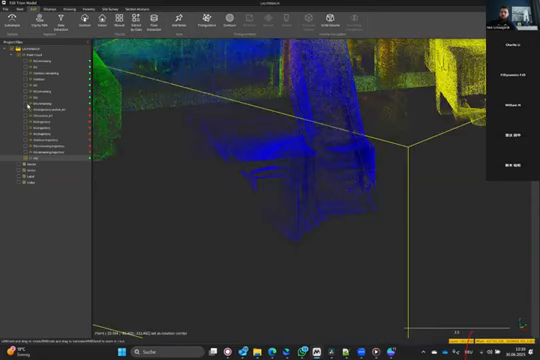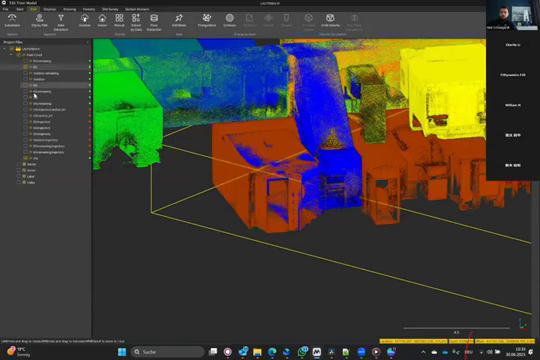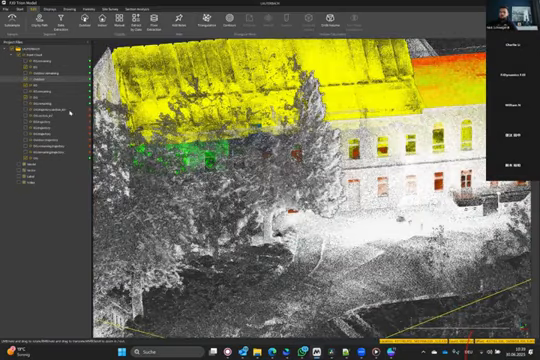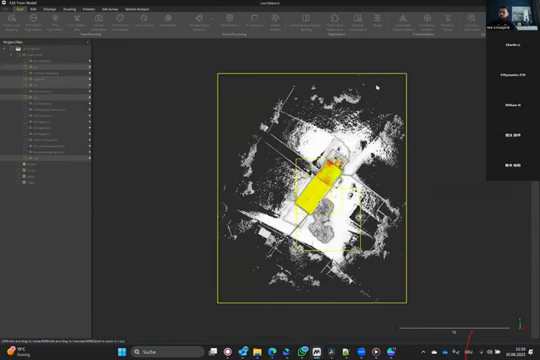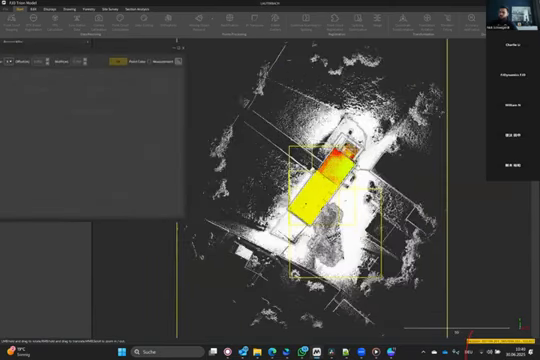So now let me just display every point cloud I have. 1, 2, 3, the outdoor one as well. So what we get now is a clean point cloud without overlapping areas. And to prove it, we can do another section. Let's go straight across the building.